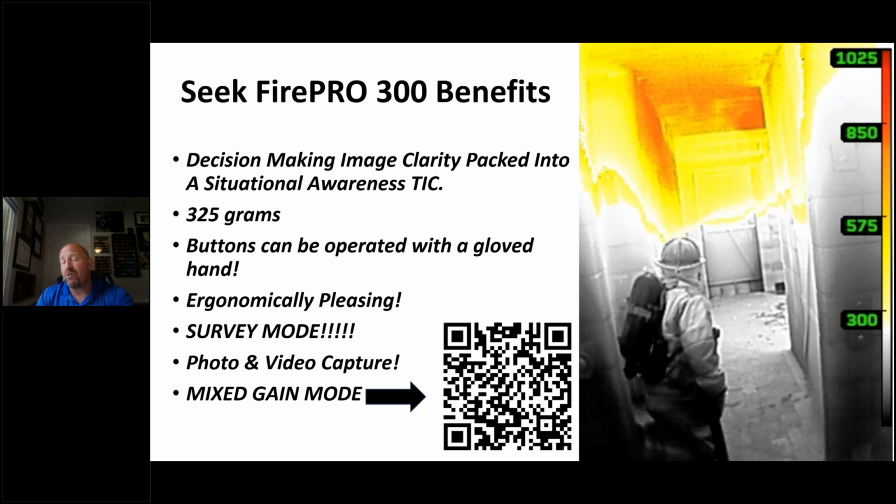That is an automatic transmission. Every other camera on the market is dual gain or tri gain, which means it has to shift gears to adjust the span to see that environment better. This is the first camera that takes that thought process away and allows you as a firefighter to focus on the task and not whether or not it's switching, whether the triangle shows up, whether it's delaying information. You don't have to worry about that anymore. It's automatic. And that's the way it should be.